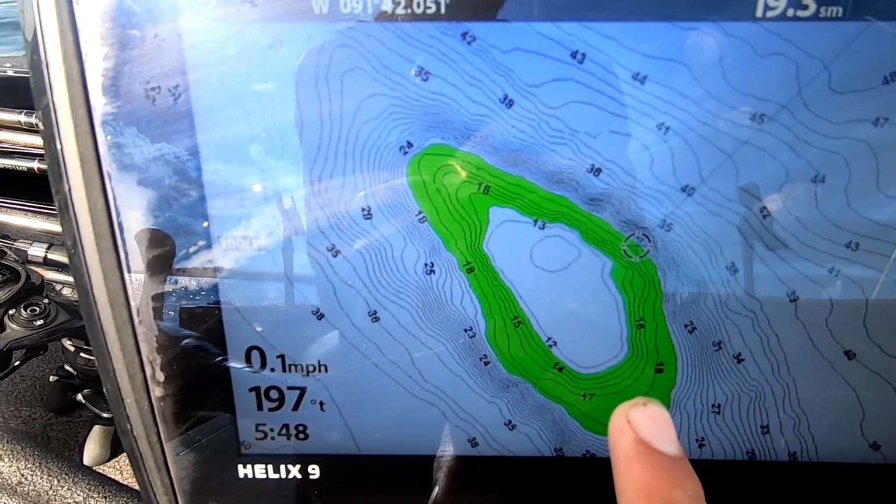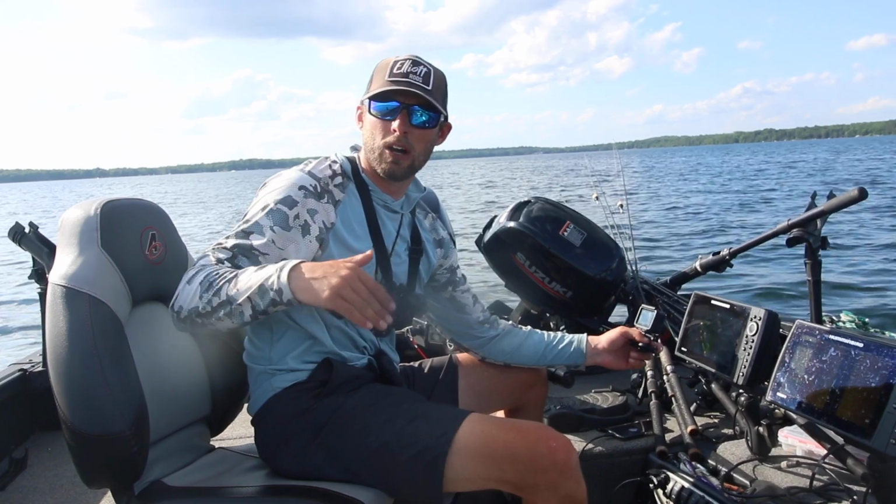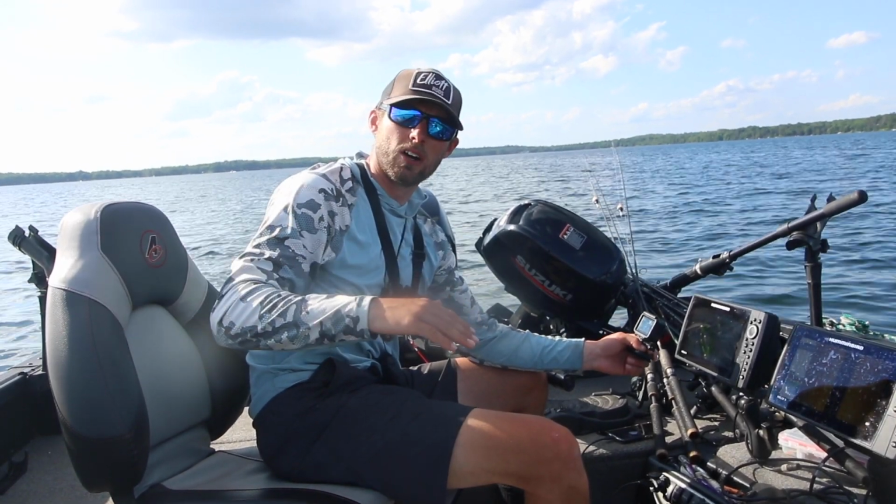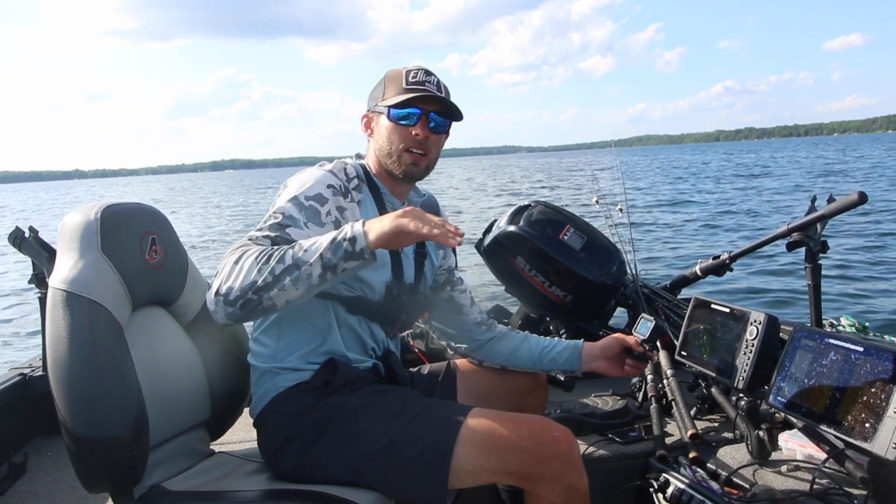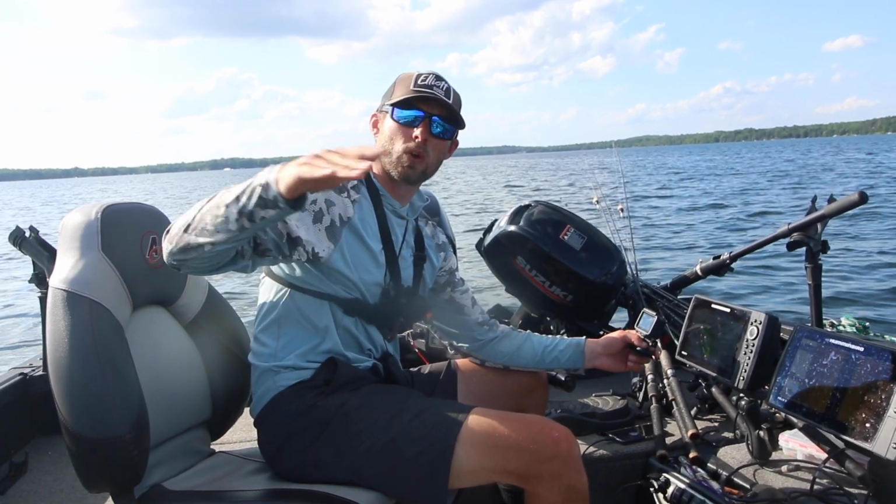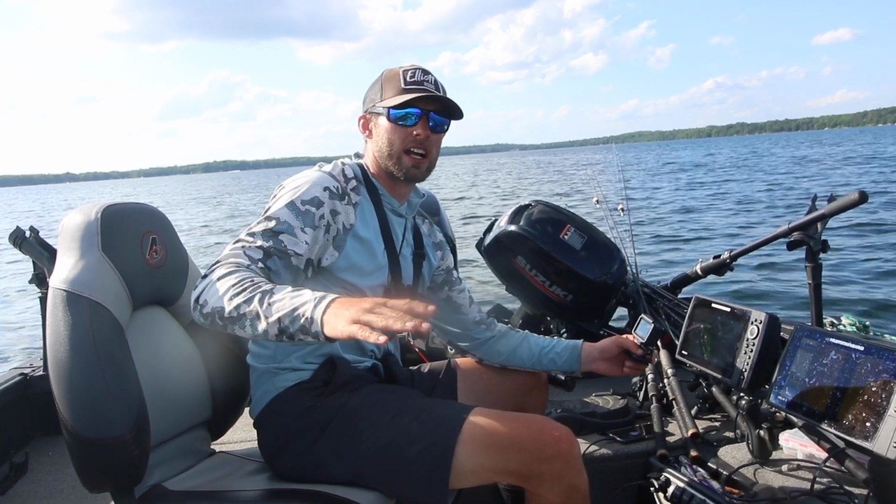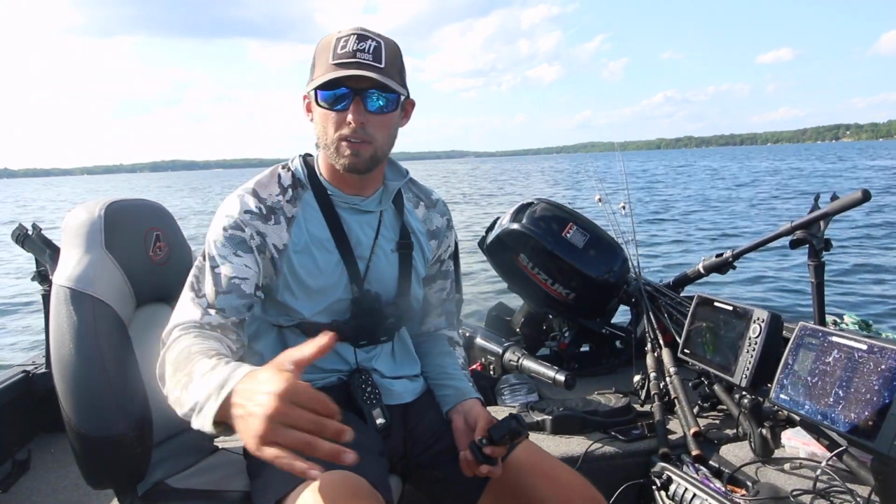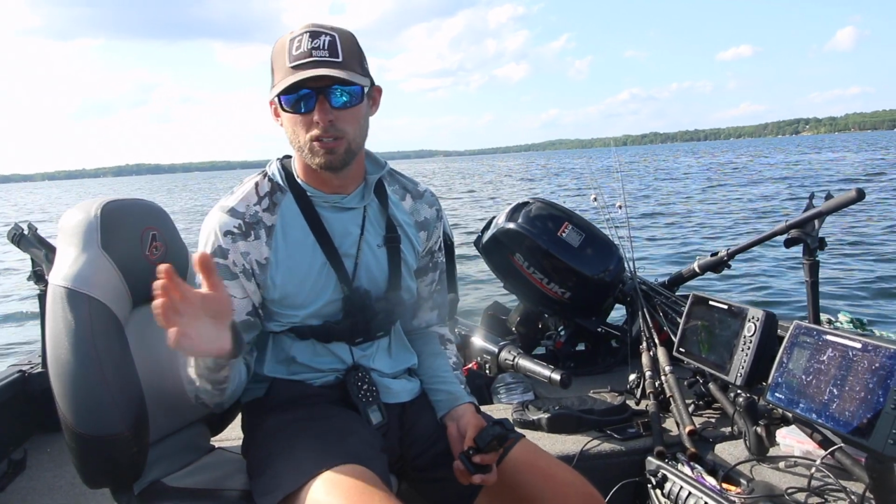So next thing we can do is start driving around, probably with sonar and side imaging in case we see some of those fish right under us, on the tips of that hump. And we're definitely gonna be running side imaging in case those fish are right up on top, and we're not gonna be able to mark them that well depending on how thick the weeds are. So the next thing we can do is drive around this spot, which is what we're about to do, and look for some fish.